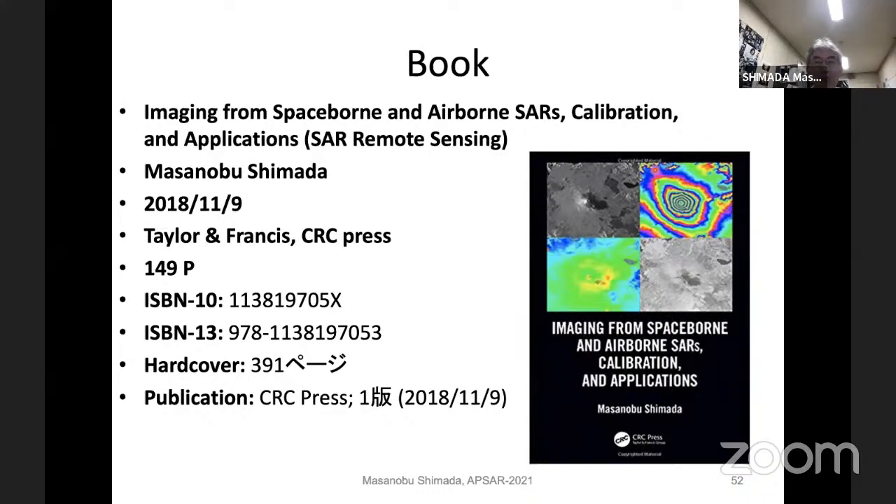This consists of 15 chapters, starting from the basics of SAR interferometry and imaging, airborne synthetic aperture radar, and calibration, and forest observation, interferometry, everything. Everything related to SAR applications, yeah?